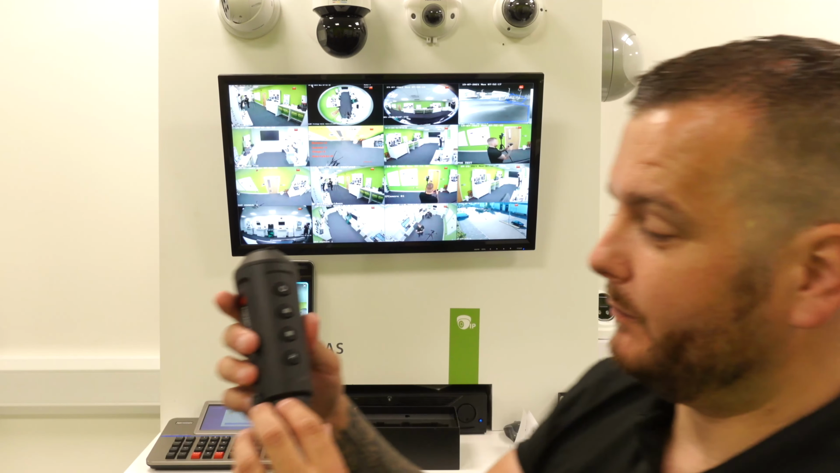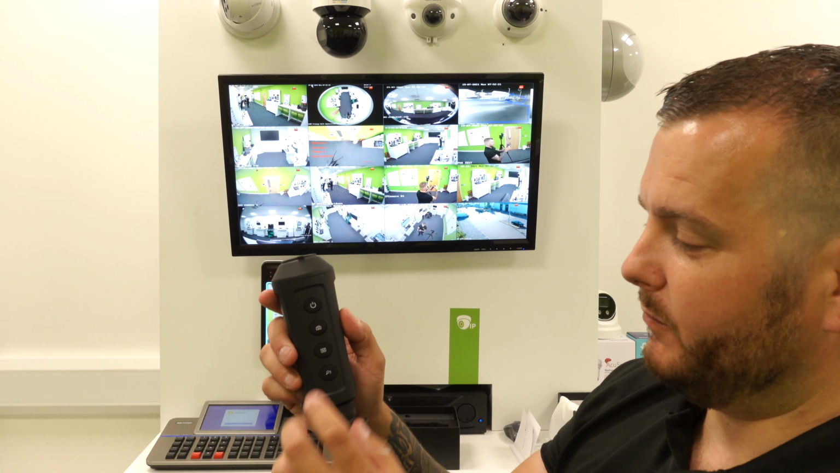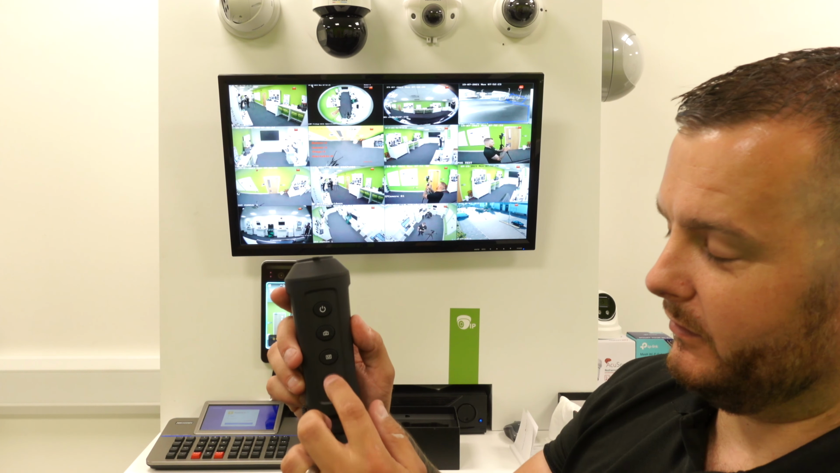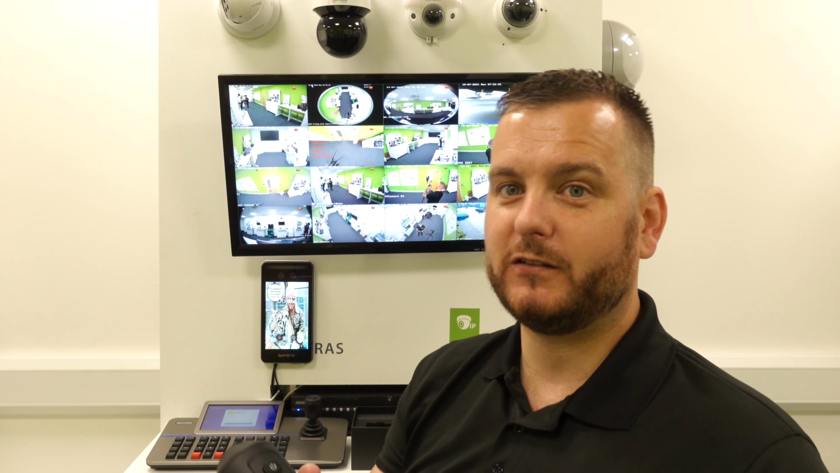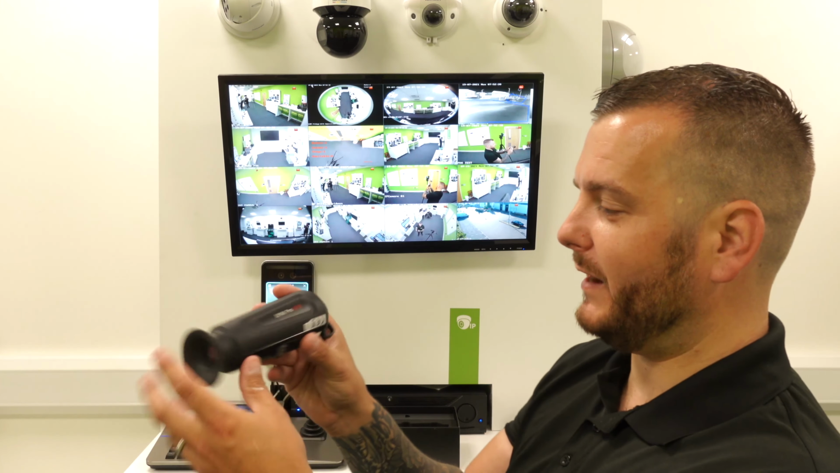On the top, you've got some buttons. So you've got the power on button, snapshot, menu mode, and then the digital zoom in and out. Again, it has got digital zoom, but it is a fixed lens. So that's the Lynx Pro LE10.